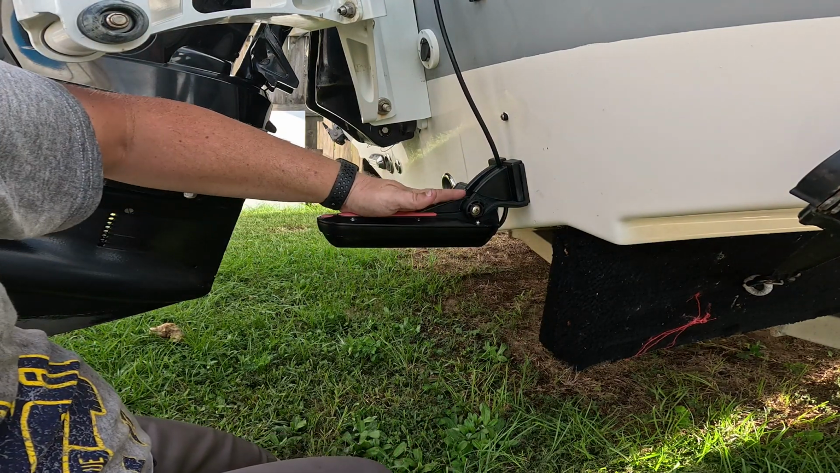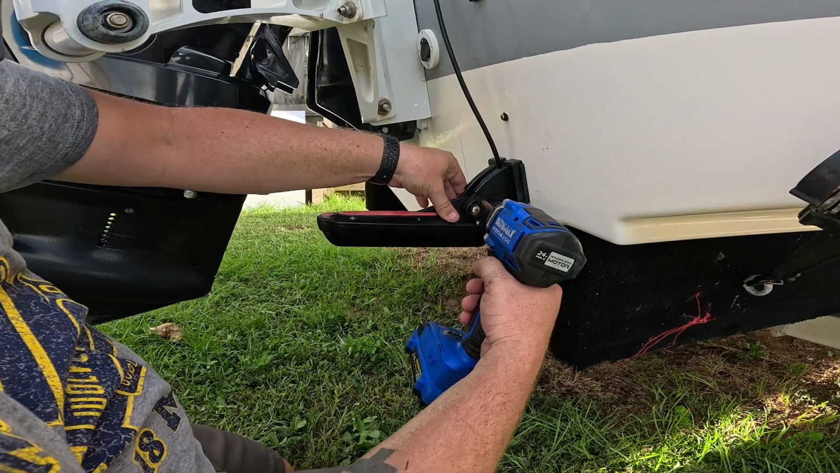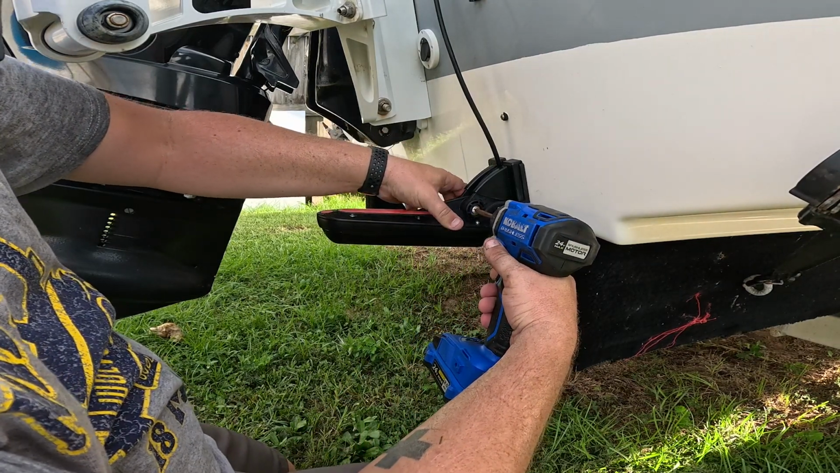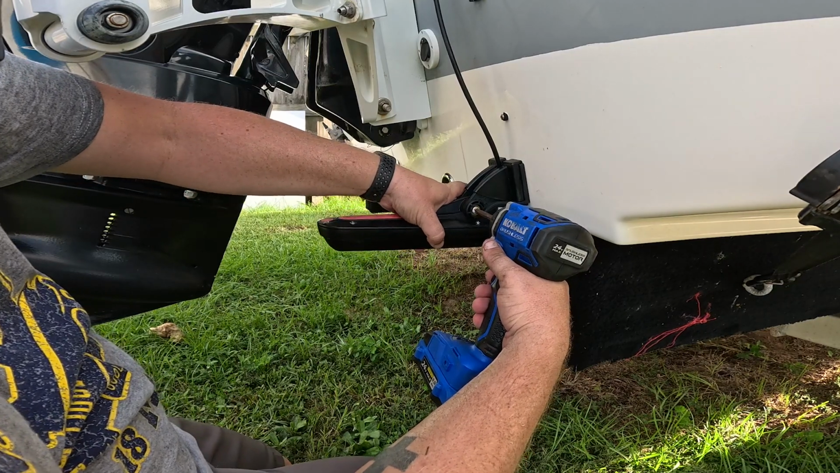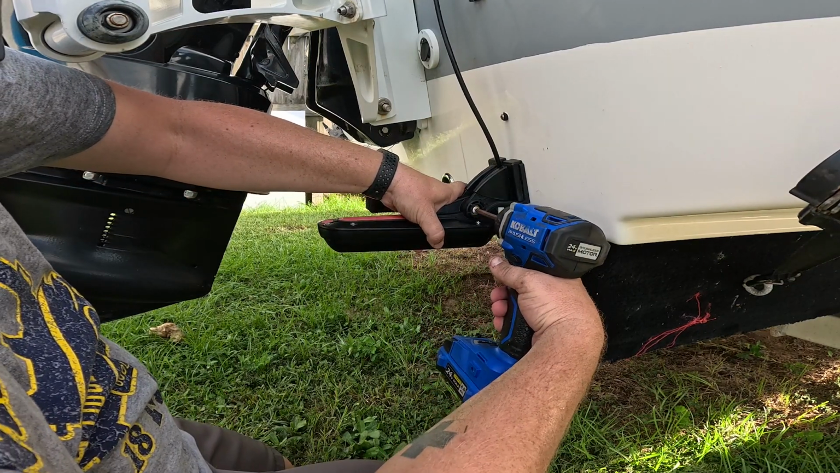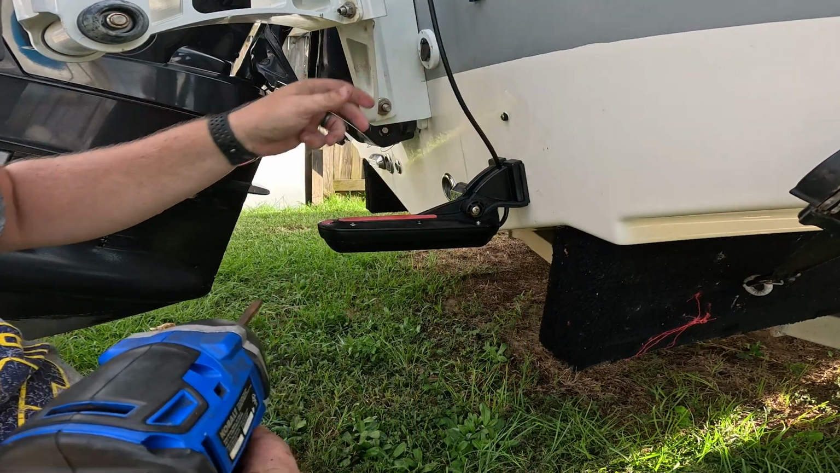Transducer's got to be level. One click down. No, I think that ought to do it. Maybe one click down. Right there. Probably in the same spot, but okay. That's it.